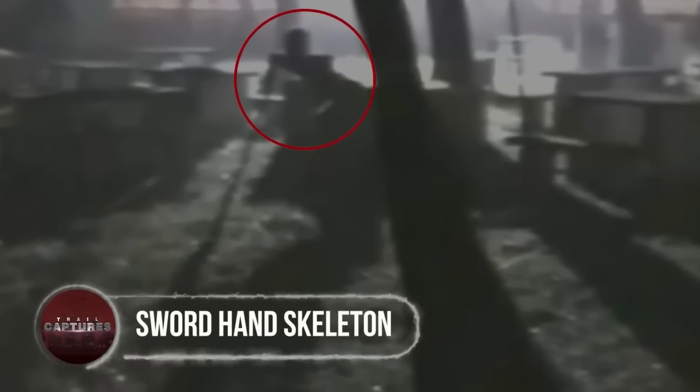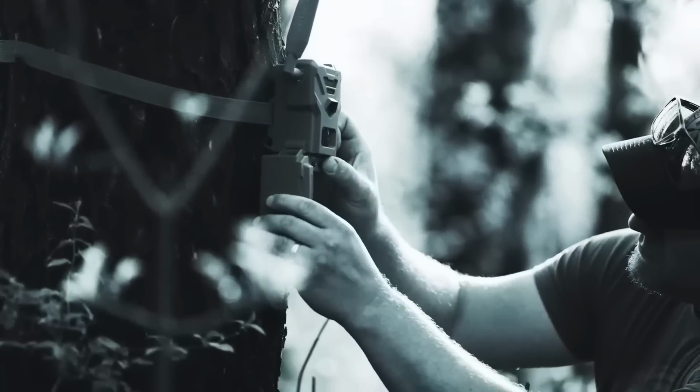Sword hand skeleton. Something as scary as this surely redefines the notion of haunting spirits in graveyards. With the appearance of a sharp footstep-like trail all around the cemetery, gravediggers decided to place a trail camera, hoping to find some answers. To their surprise, a disturbing-looking rake being was caught on camera as it was passing by the graves using its sword-like limbs to move. Its body was merely a dark shade of skeleton. While many consider it a rogue ghost, some call it a case of reincarnation or a dead man walking.